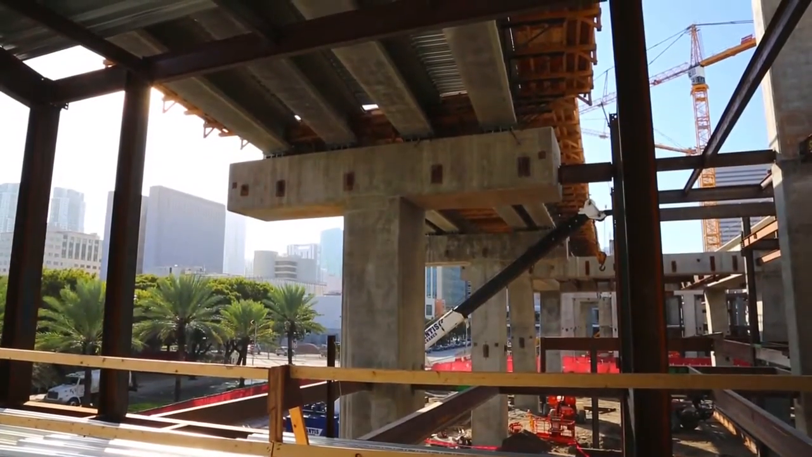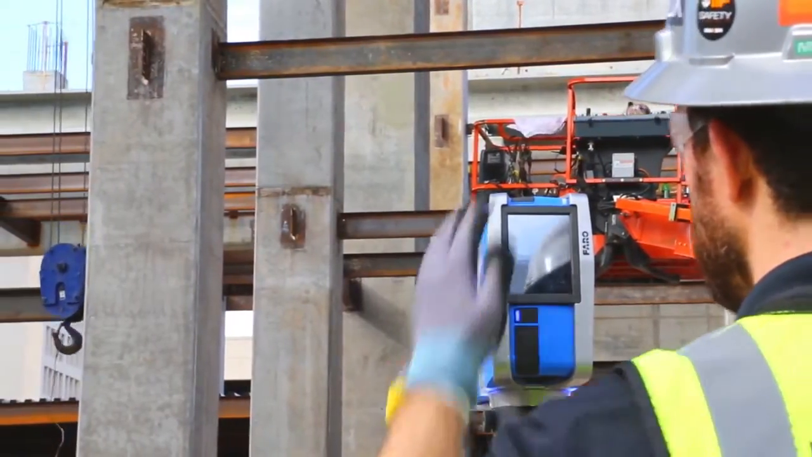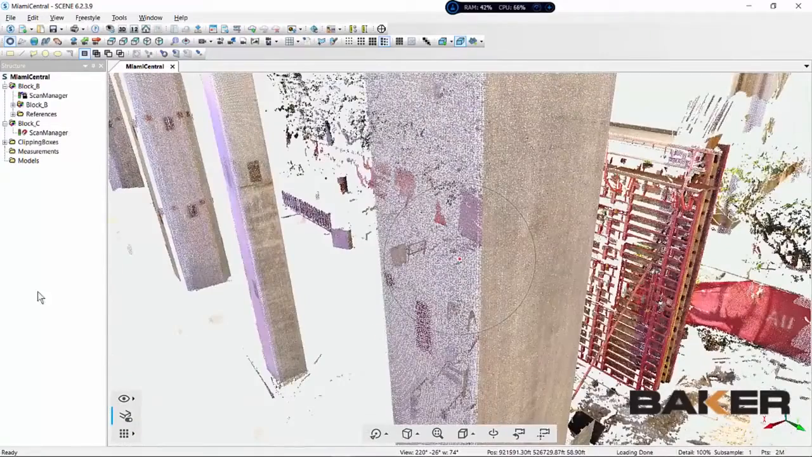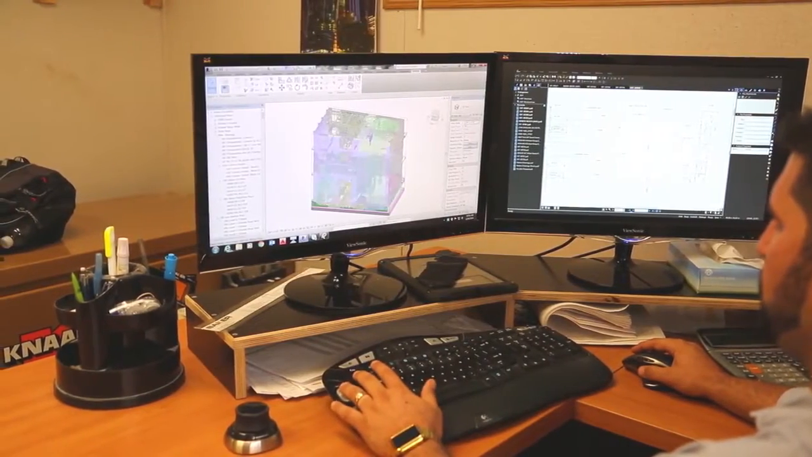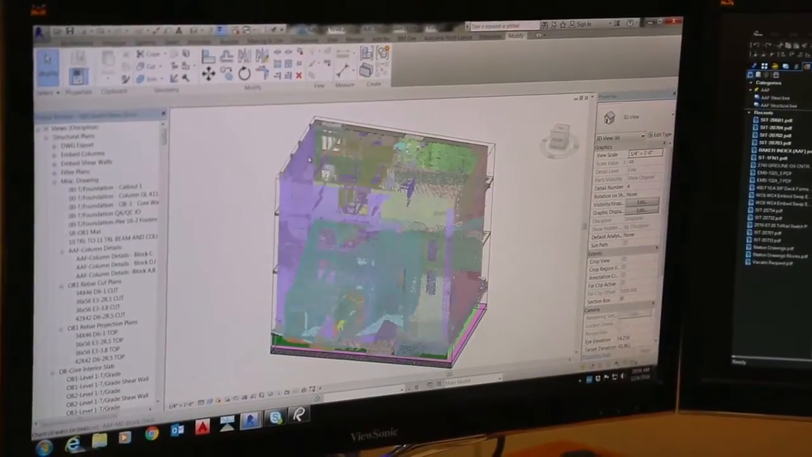Once the embeds are placed into concrete, and we strip the formwork, we go out there with the FARO scanner and we scan the concrete structures where it shows the embeds. Then we bring it into FARO Scene and get all the scans put together. Once that's done, we clean it up and Recap. Ultimately, I put it into Revit, where our main model is stored. Then I can compare the actual, the as-built, versus the proposed location.